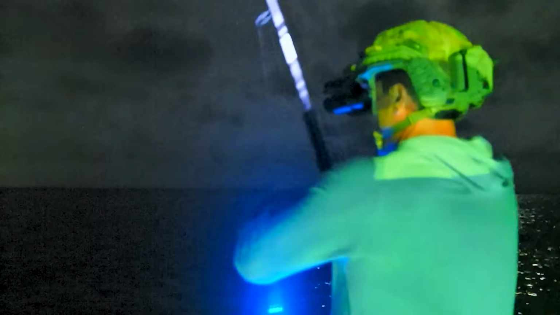In my situation, I was using a jerkbait, so I'm actually casting in front of them. I can see the jerkbait moving on the surface, and the fish bites it, jumps a couple of times. I'm seeing other fish rolling, and I'm like, ooh, I want this one to come off so I can cast to that one and do this whole thing again. That's what the night vision opened up, and it gave us the best part of the day, which is actually night. We could see like it was daytime. It was really, really incredible.